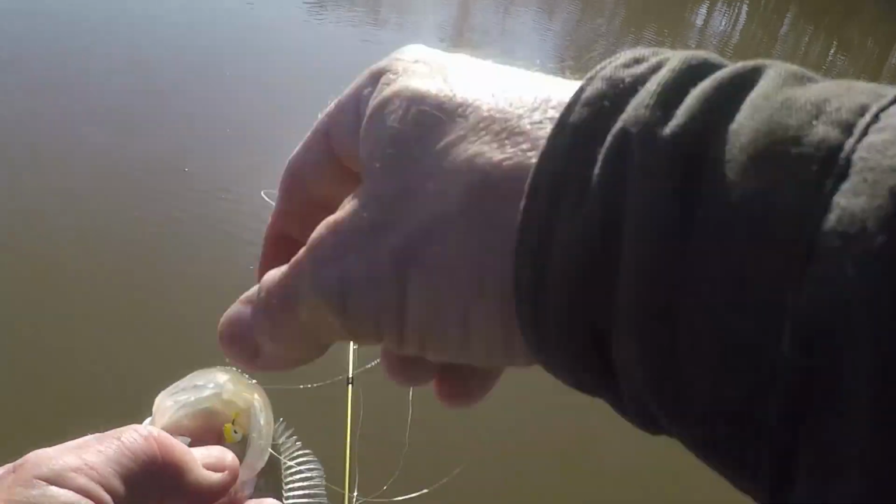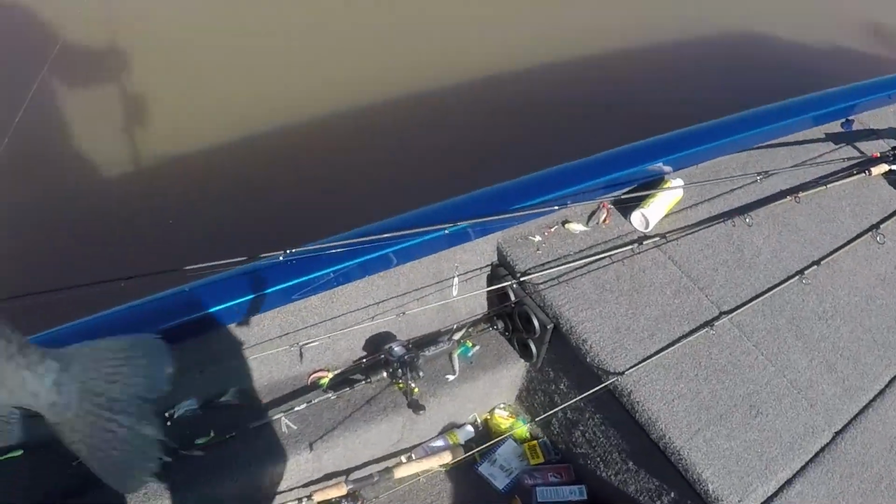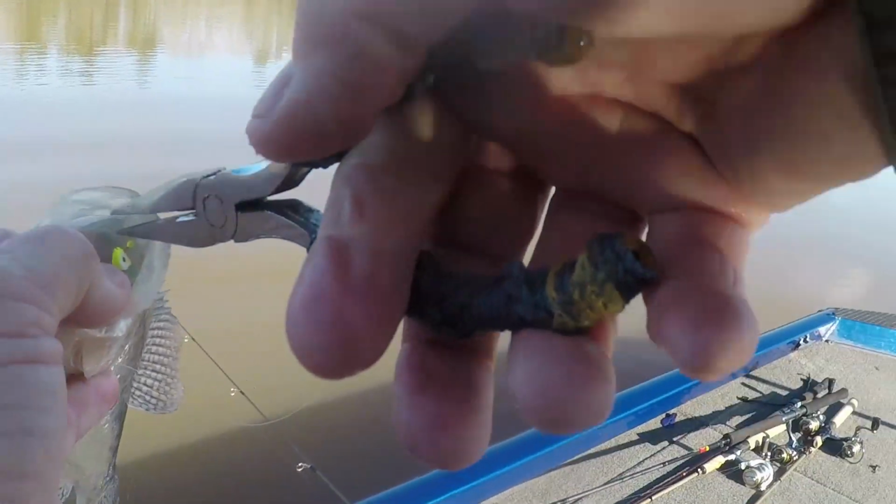I'm gonna get a pair of pliers. That little hook, I can't quite get that little hook. Their mouth's so small, so he's about 9.5. He might be 10 if you're lucky. There it went. Oops. Busted my Kietech.